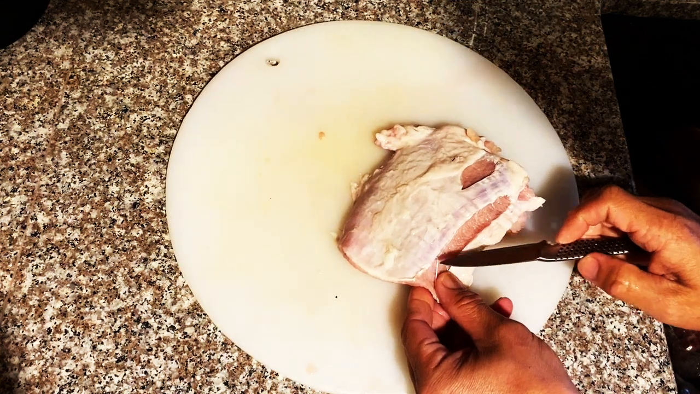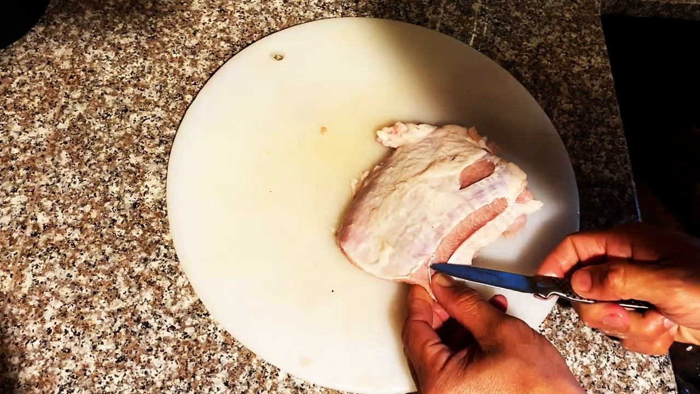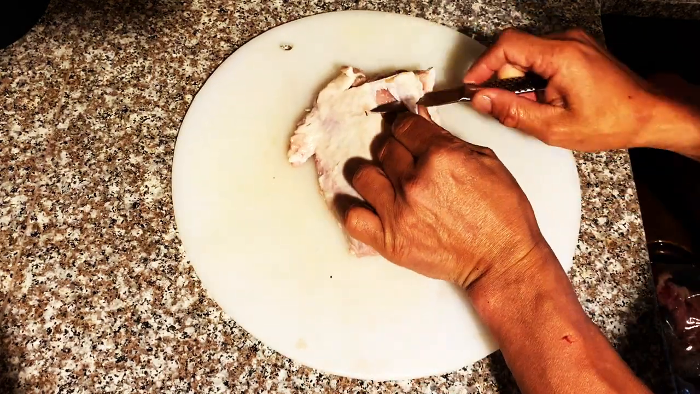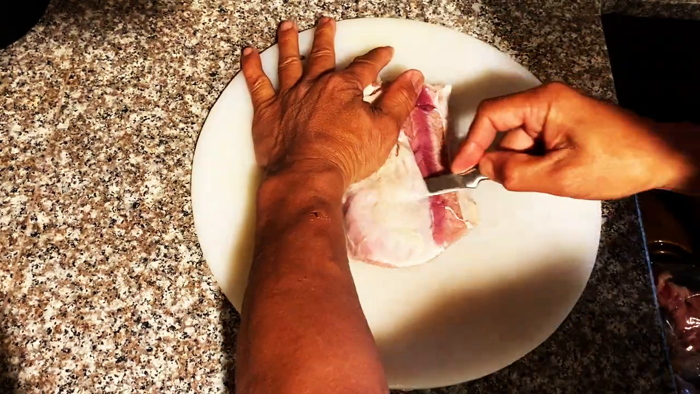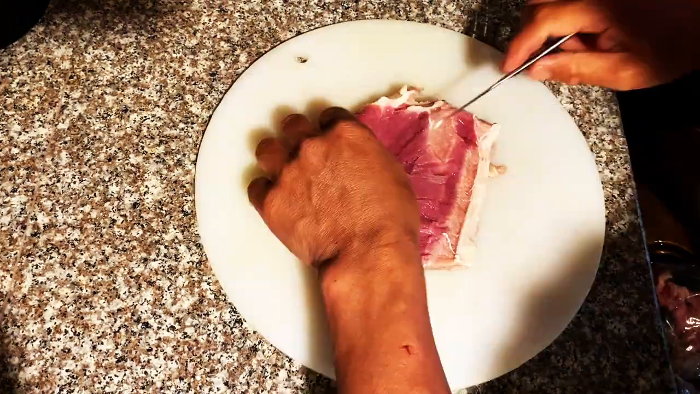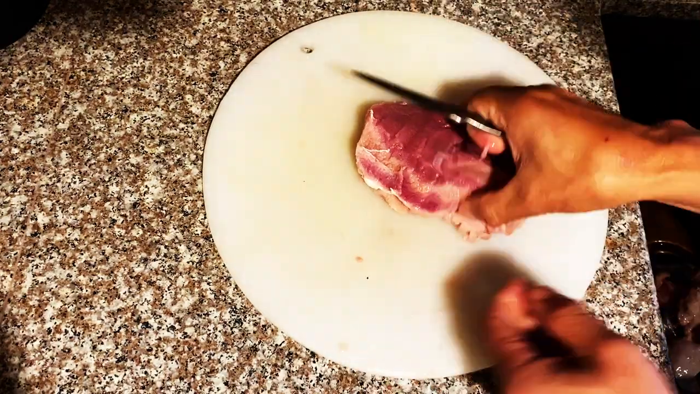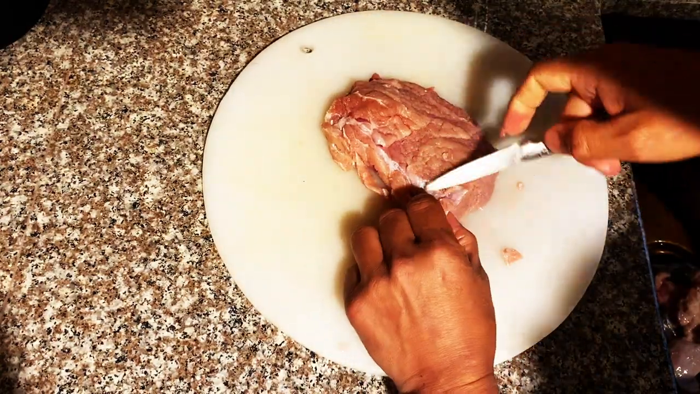It's literally just like a fillet. Get your fillet knife or your knife and just slide it right under there. Literally fillets like a fish, you see that? Yeah, see that silver? You're gonna wanna remove that.